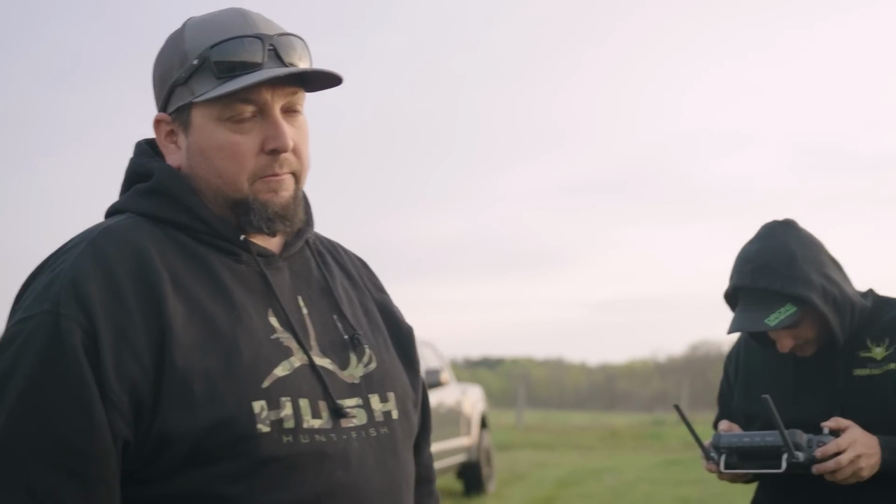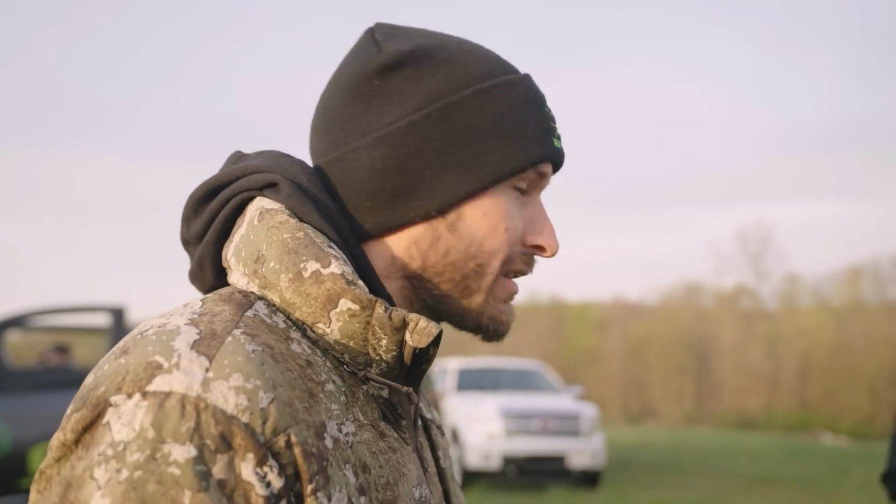There's an access right to that road if we get a permit. But that's more of a hill than it looks like from the drone. So we just got the okay that we are green light to go in there. I'm pretty excited about that.